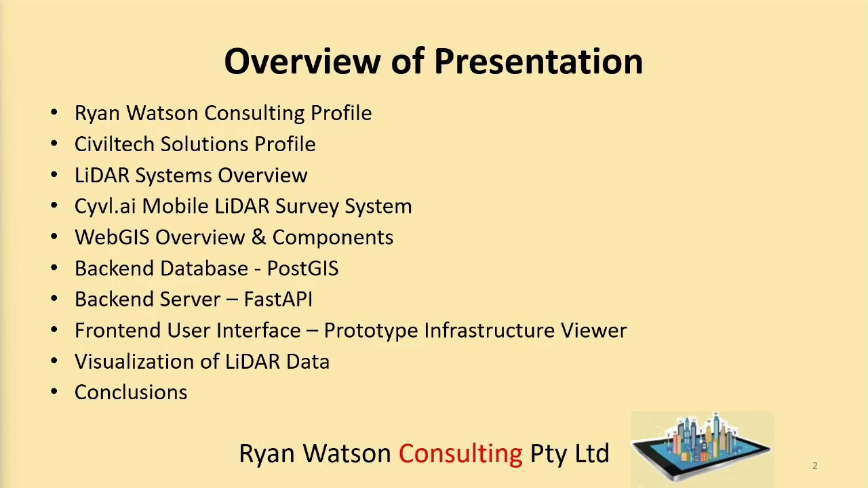I'll also be talking about an overview of LiDAR and the LiDAR system called Civil AI, which is a mobile LiDAR system. Then I'll move on to talk about our WebGIS system, which is designed to make the data more readily available to users. I'll briefly touch on the back-end database, which is PostGIS, and the back-end server, which is